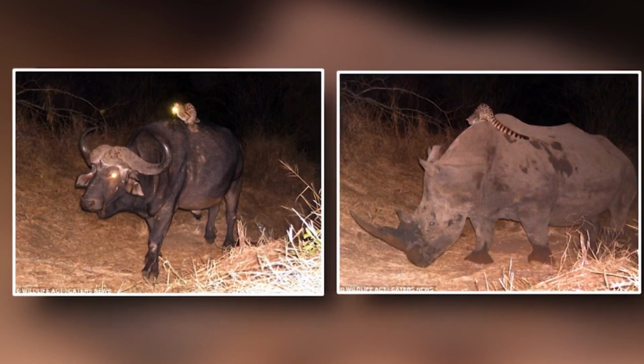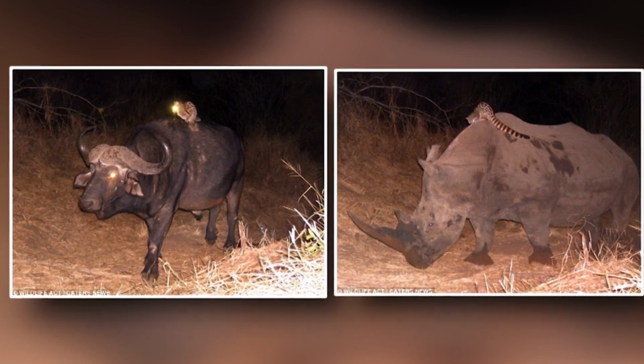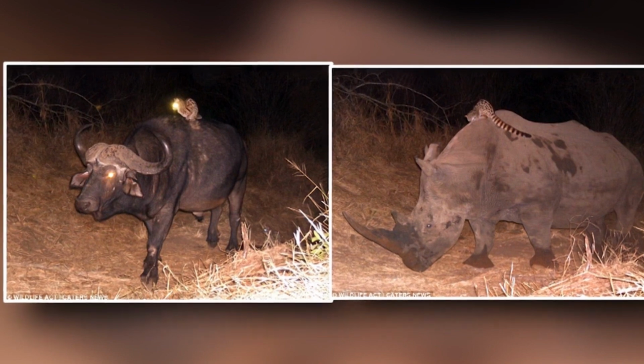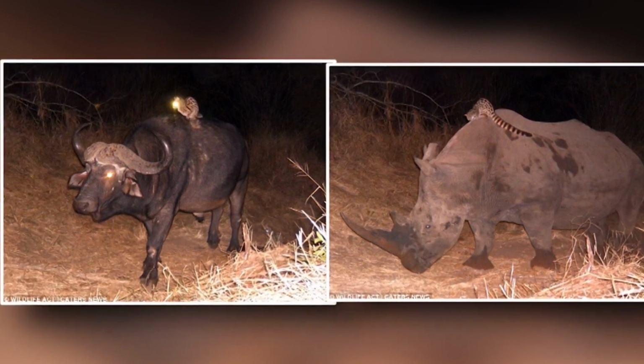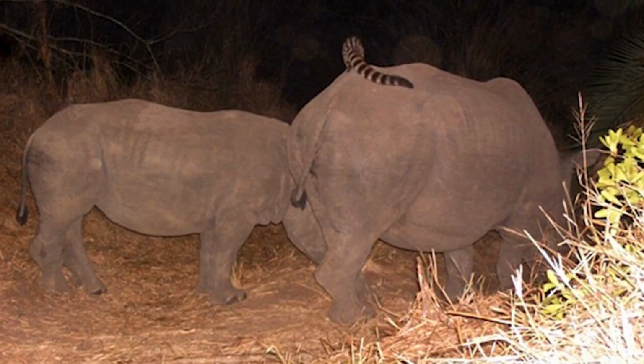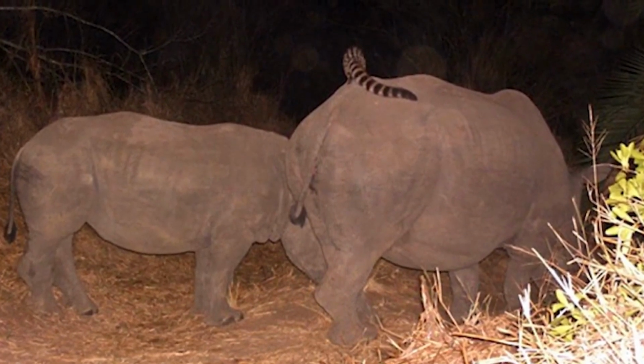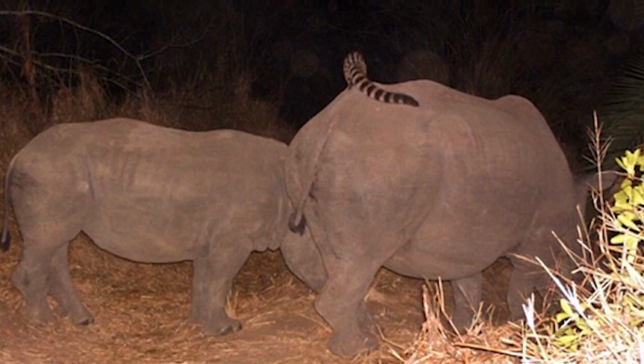The cat-like creature is seen riding on both a rhino and a buffalo in the photos. Camera traps allow wildlife to be observed without interfering with their activities. They turn on when you move and have a harmless flash. You can learn about how animals move and respond when you can't see them by looking at the photographs.